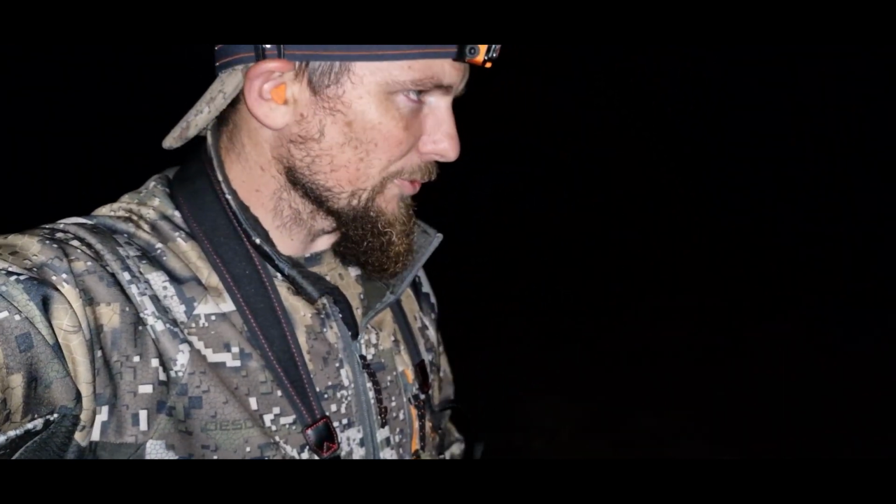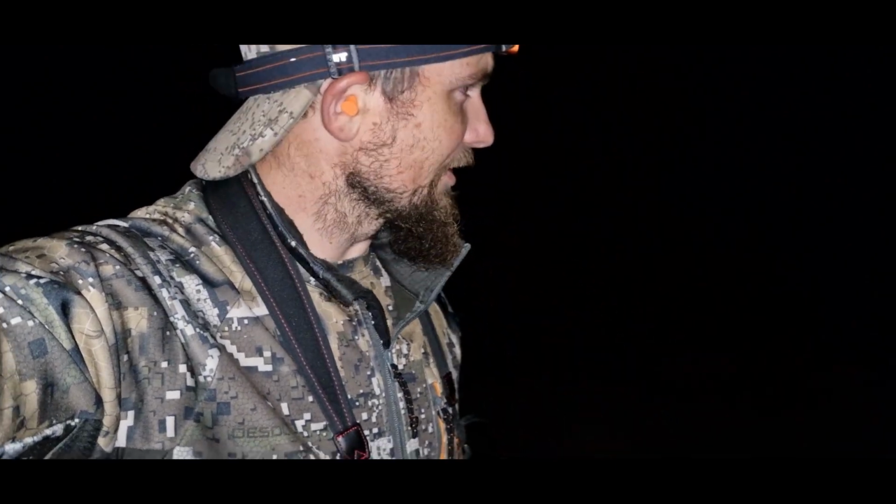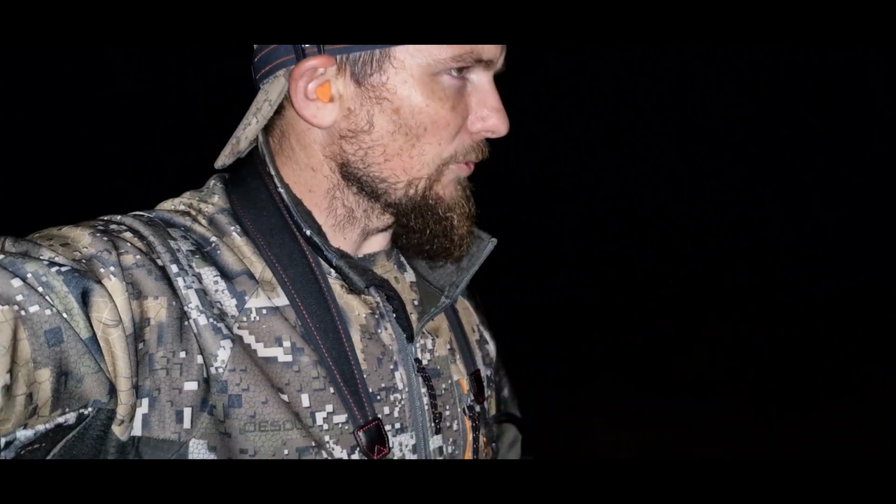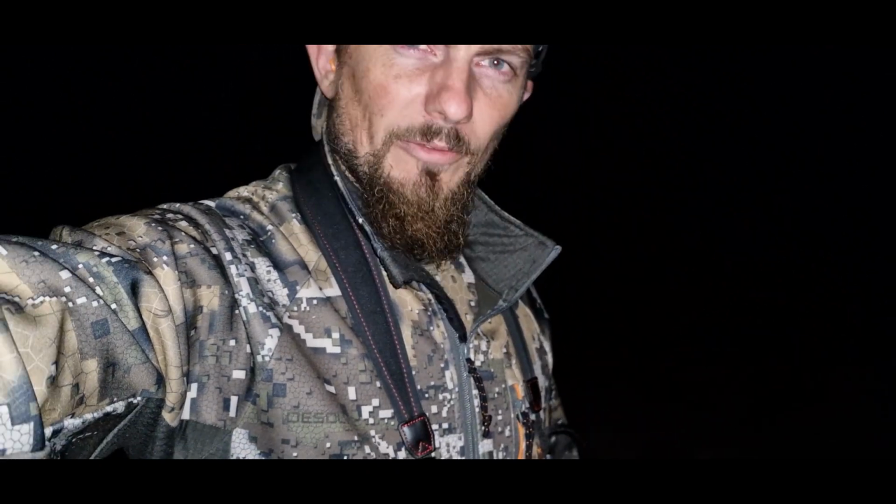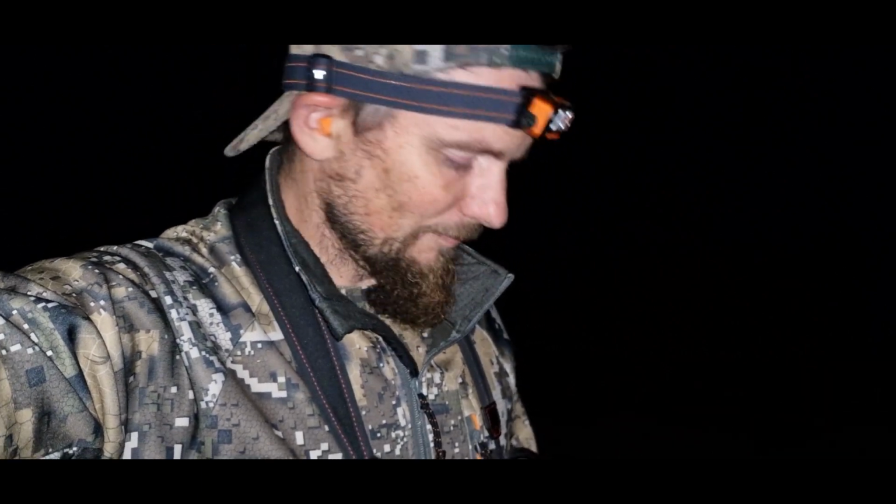So I don't actually know what's happened with the first fox. I mean, obviously it was my fault. I will have to go back over the actual ranges in the end that I've recorded on the scope. This fox is about 140 meters. The other one, it was either at 140 or 180. There were a few different measurements going on, so I can't be sure. But the fact that I've missed on that first shot and I've managed to hit the second fox on the second shot at similar distances, I feel like the first one was 100% my fault as to why I missed.